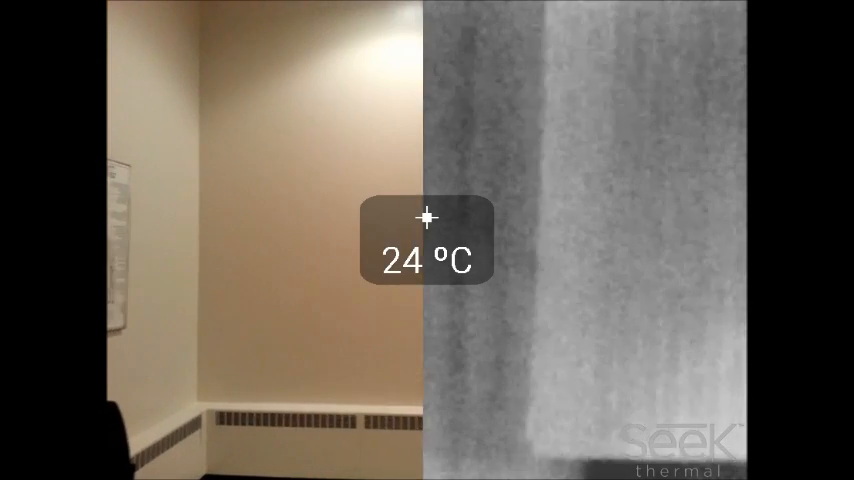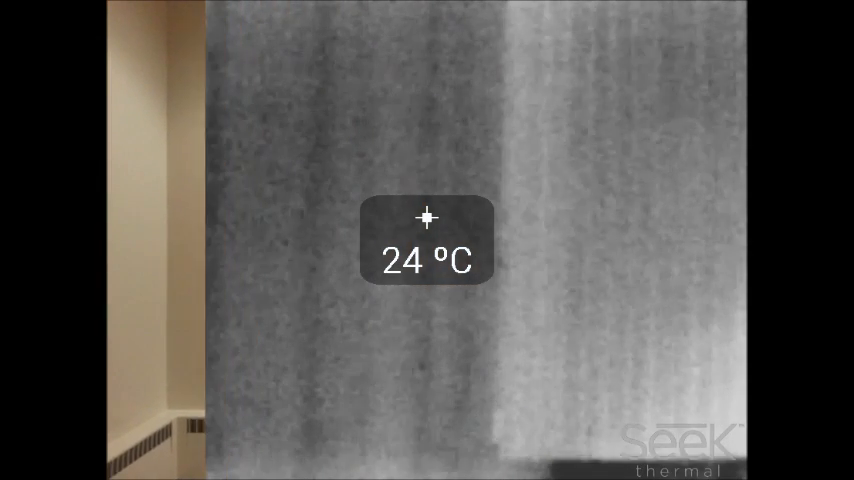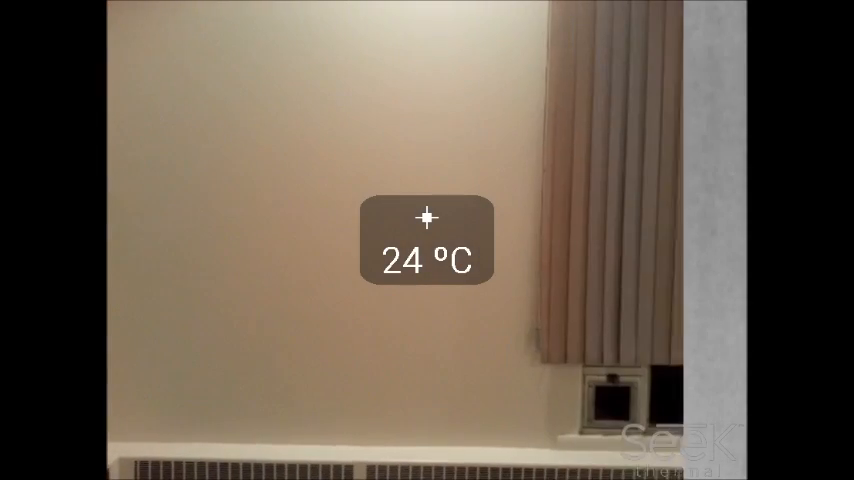Now, this is one of the popular applications that's marketed by the Seek, and it's stud finding. So I found that it does work on some walls. Here you can see it's pretty distinct. You can see the studs in the wall there. As you get closer, it gets harder to discern, so you really have to keep your eye on it. But you can see I did find it there. And do the knock test. Definitely works. You can see the heat signatures left behind by my fingerprints. So it definitely works well for that. It depends on the wall though, and it depends on the insulation, and internal walls are a little less clear. Walls that are facing outside are a bit more distinct when it comes to that.